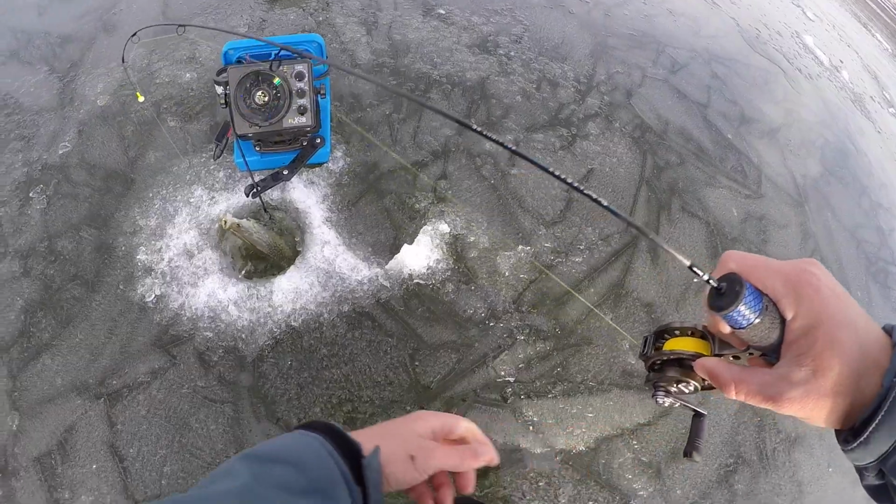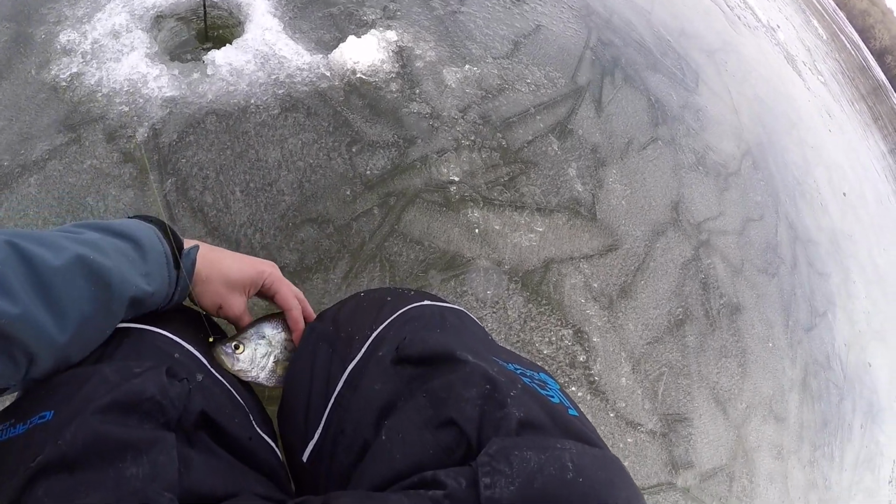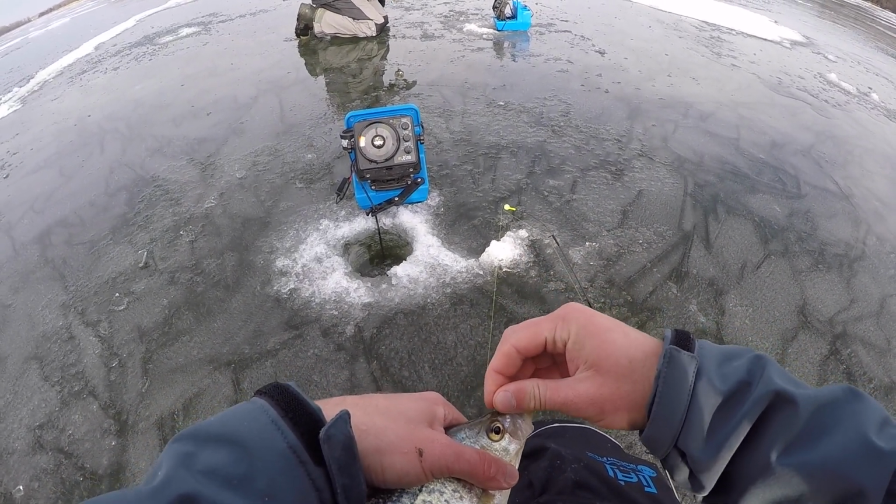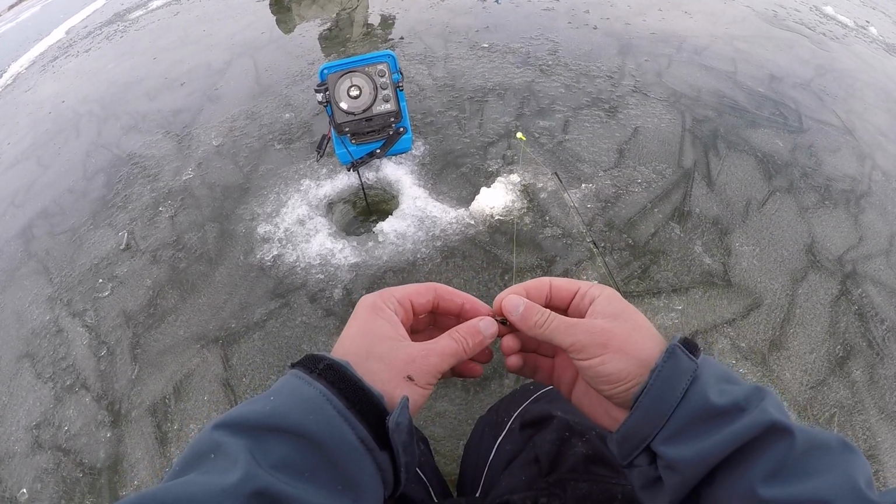There we go. There's another nice one. All right, guys, so we are on a mother load, and it seems like whenever we start putting them back, they leave. So I think, and Panger's not up here for long, so we're gonna keep some of these 9 inchers to have a fish fry later. So that's a perfect eater right there.